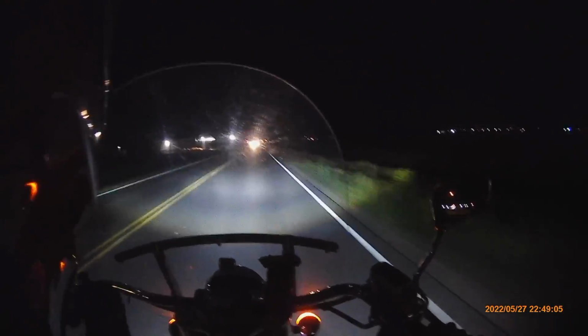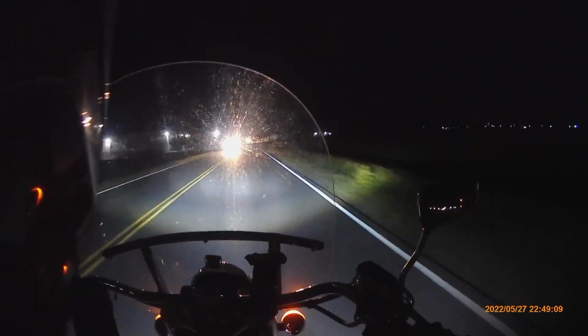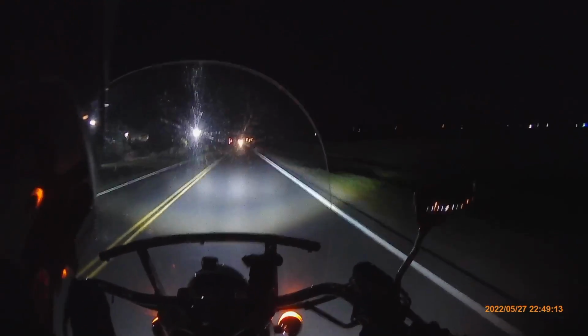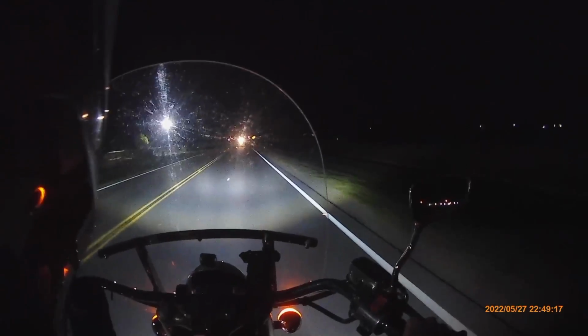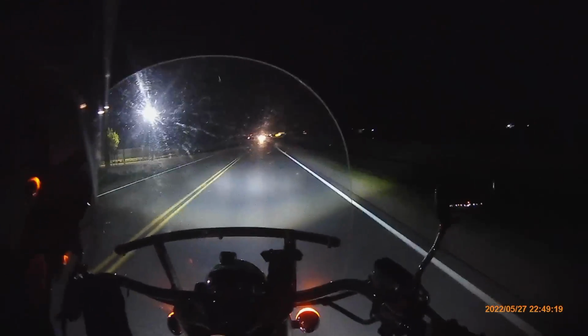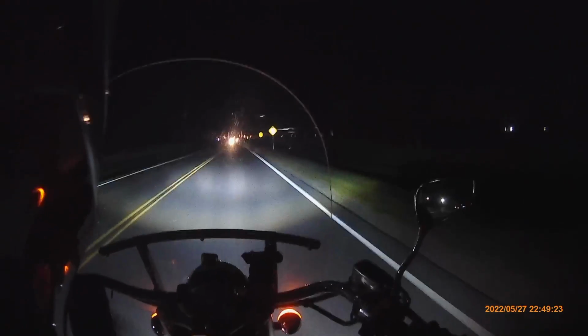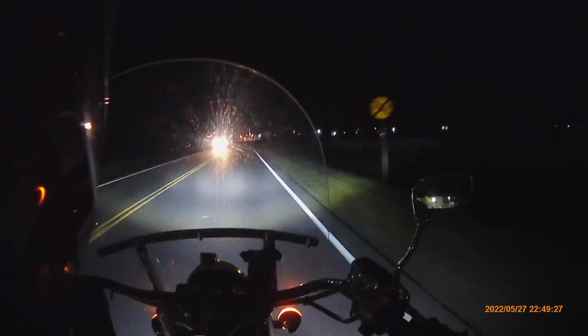I barely saw that bicyclist's headlight. I had traffic oncoming and their headlights were brighter than his, and they were basically drowning out my windshield, so I couldn't see jack shit. And I'm over here on the other side. He's over the fog line on my side of the road headed towards me.